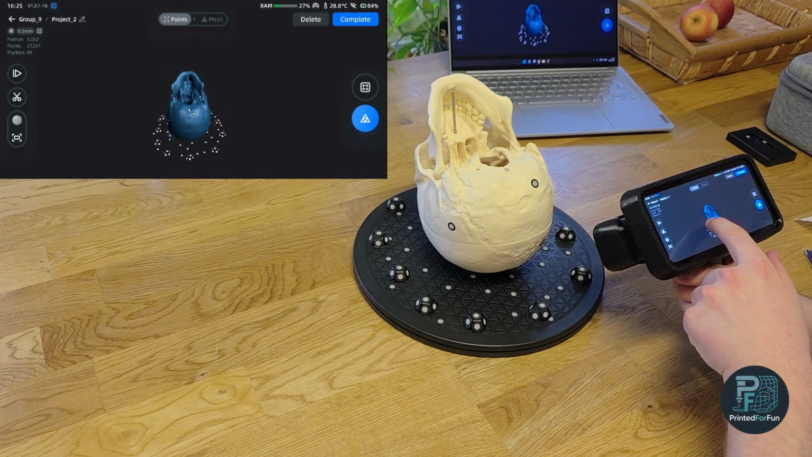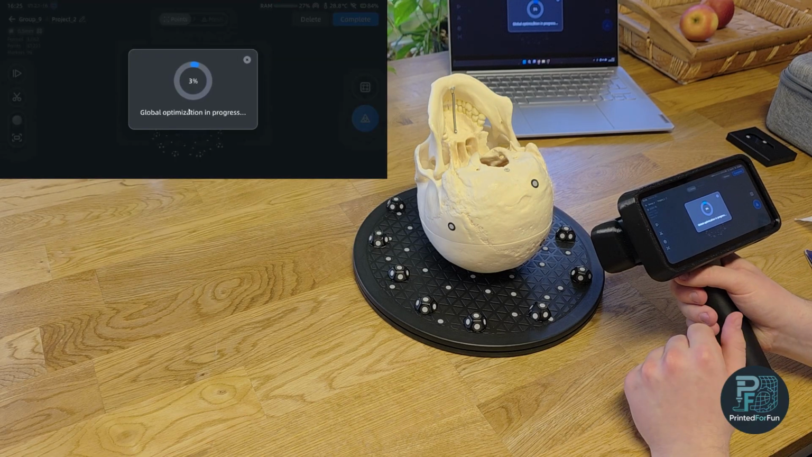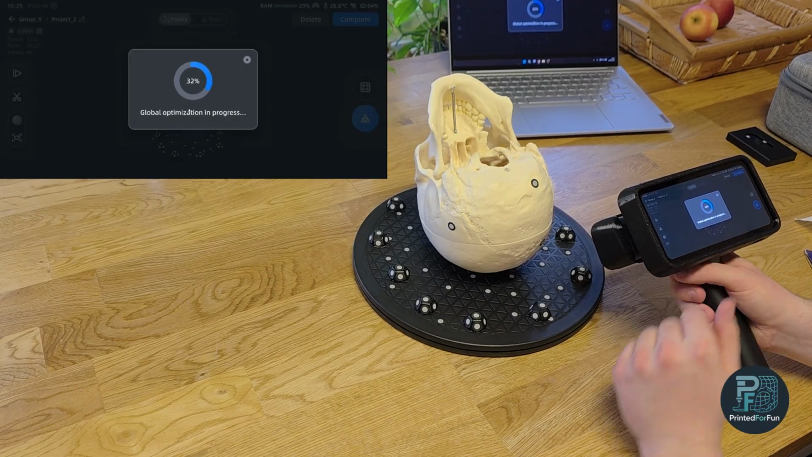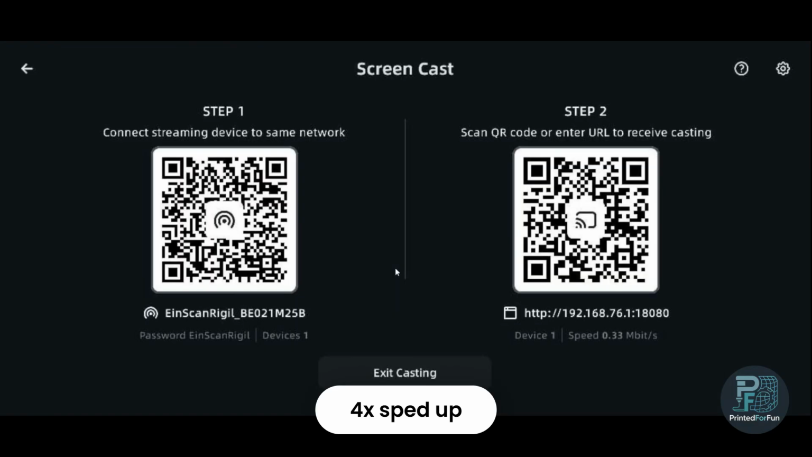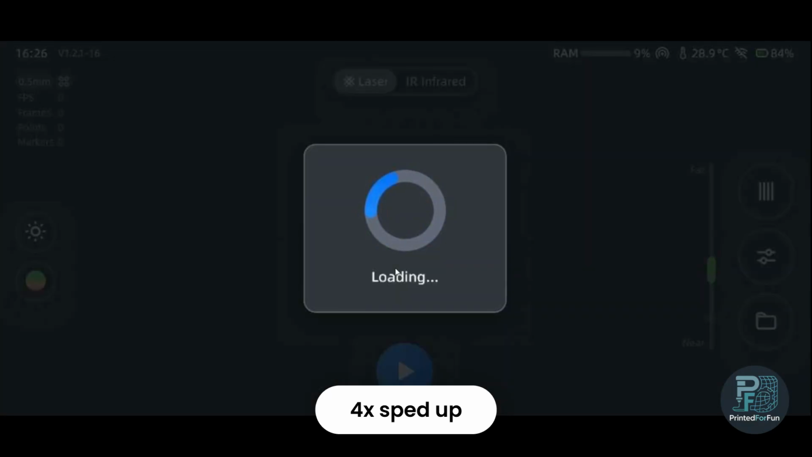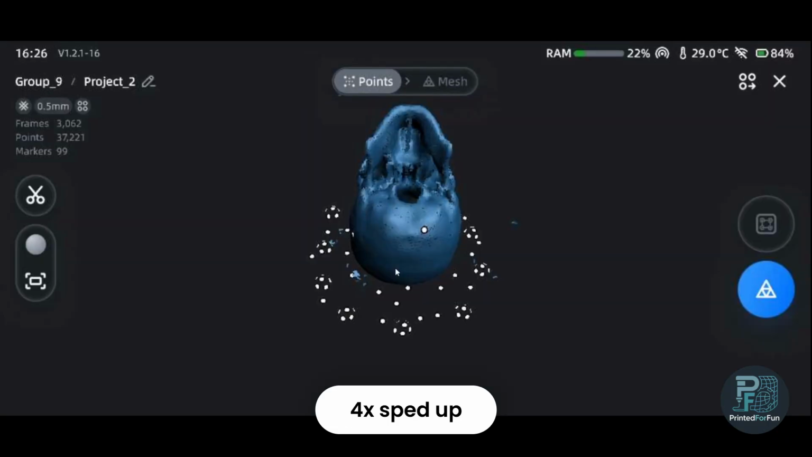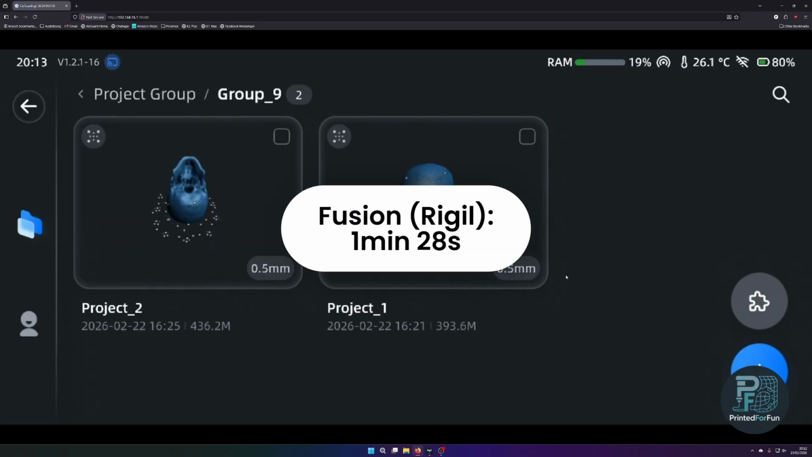Okay, so now this looks good. I guess we can first do the fusion of this part, then we come back for the fusion of the second part and look at how long it takes. So after fusion, the next step will be alignment.